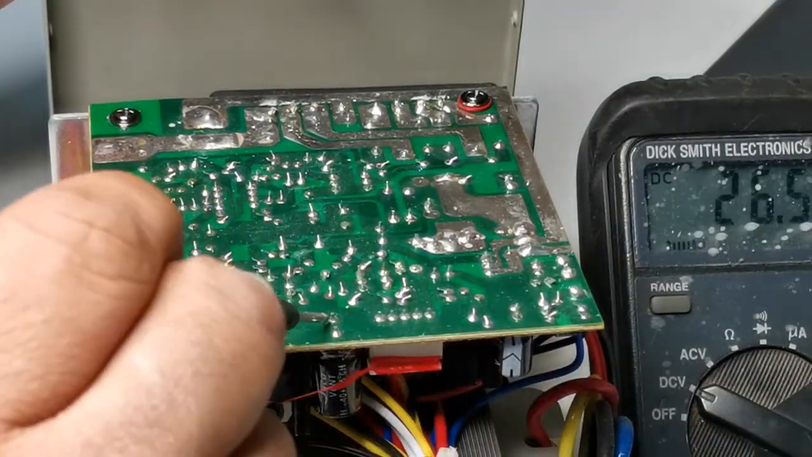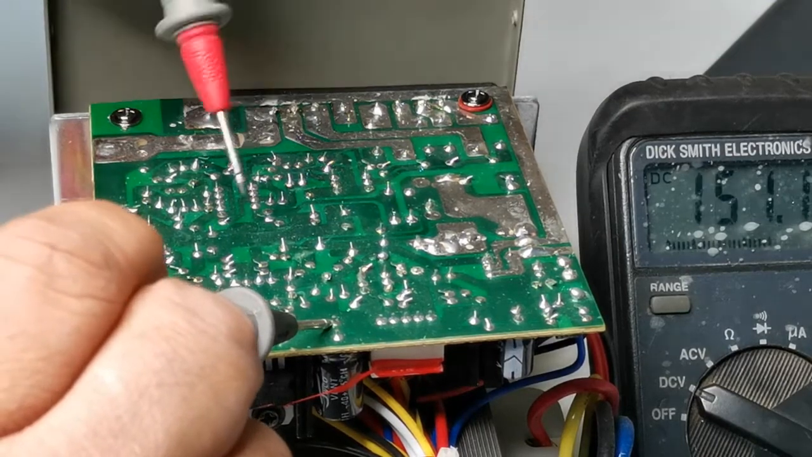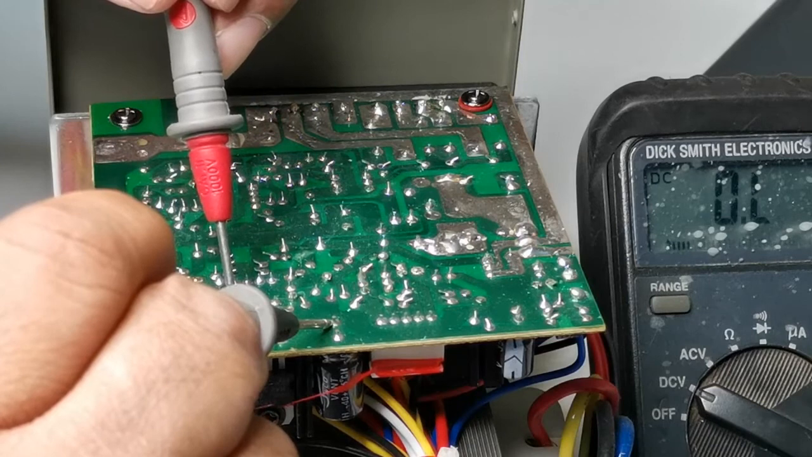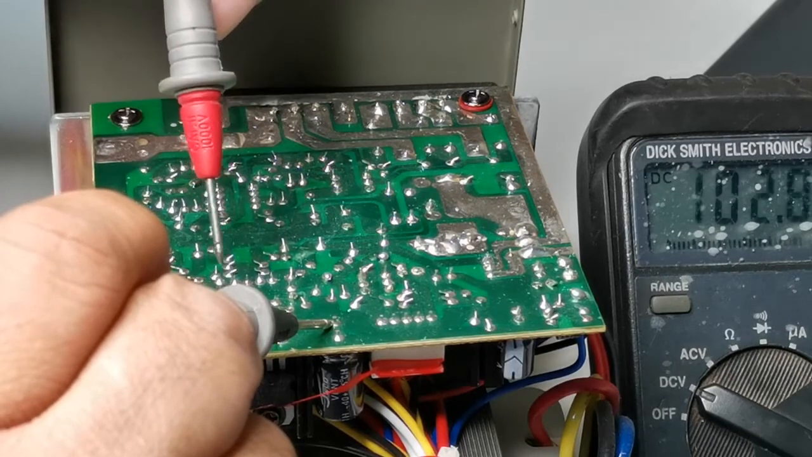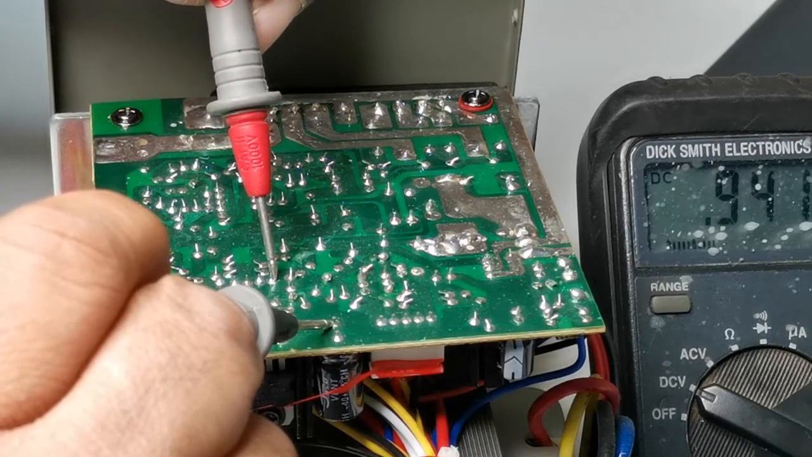Okay, this one here, and pin 8. This is pin 8, which is 4.6 volts, and pin 4 is on the other side, which is 0.9.